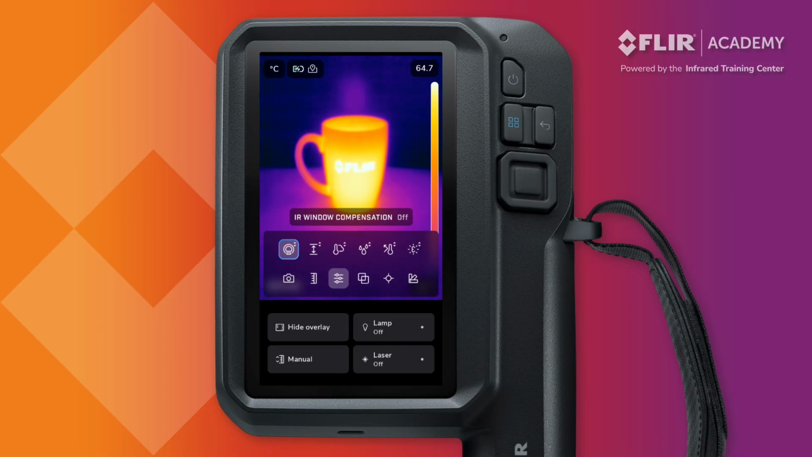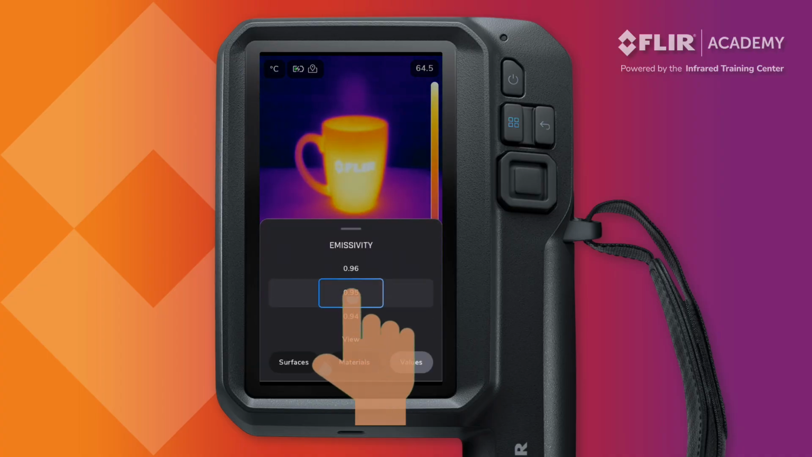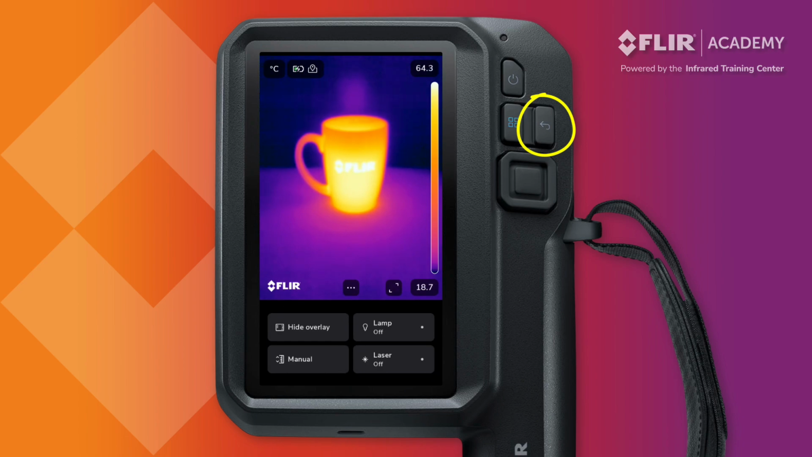Let's demonstrate how to change emissivity. Select this option and adjust the value by swiping up or down on the touchscreen. You can also use the navigation pad. Once the number is set, tap the display above or press the back button to return to a live thermal image. Whether you're looking directly at the target or through an infrared window, knowing the correct settings to use for